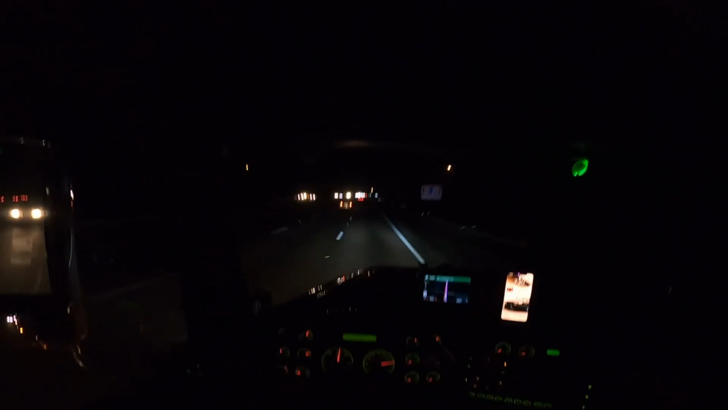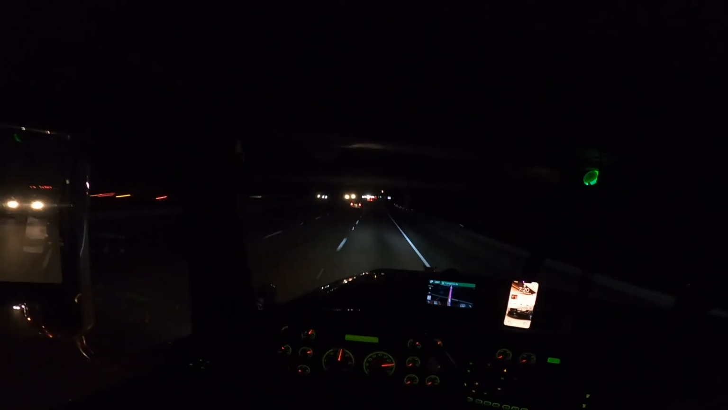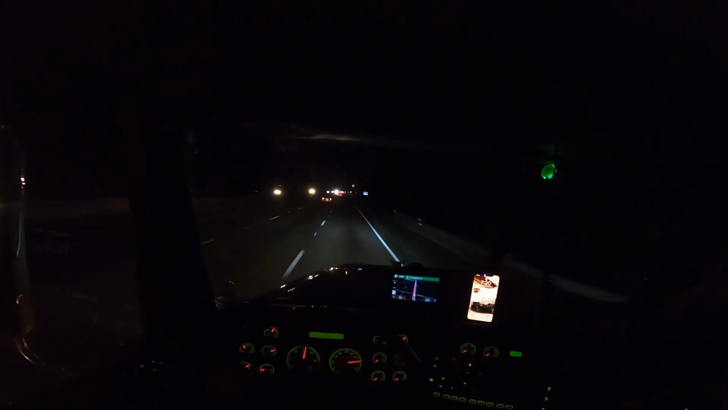That's my whip, by the way. I drive a supercharged E90 M3. Yeah. And a loud ass truck.